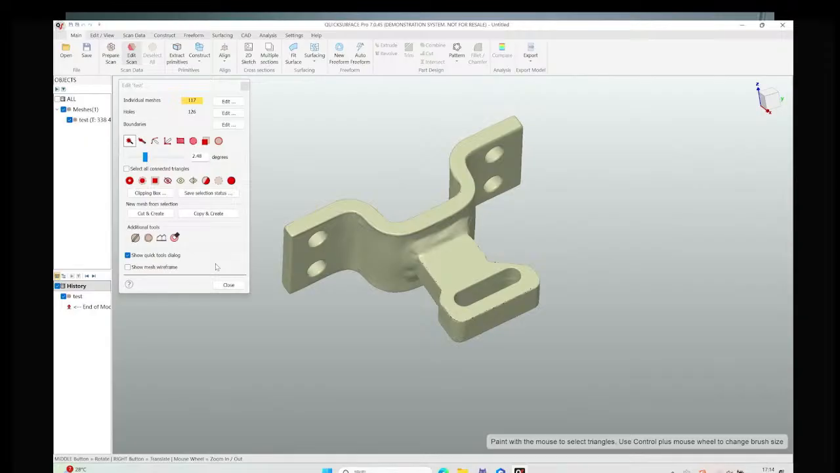But the mesh data is not a parametric model, so it cannot be used for actual production. So reverse engineering is a bridge linking the scanning to the production, which is a very important method for us to produce a very precise model.